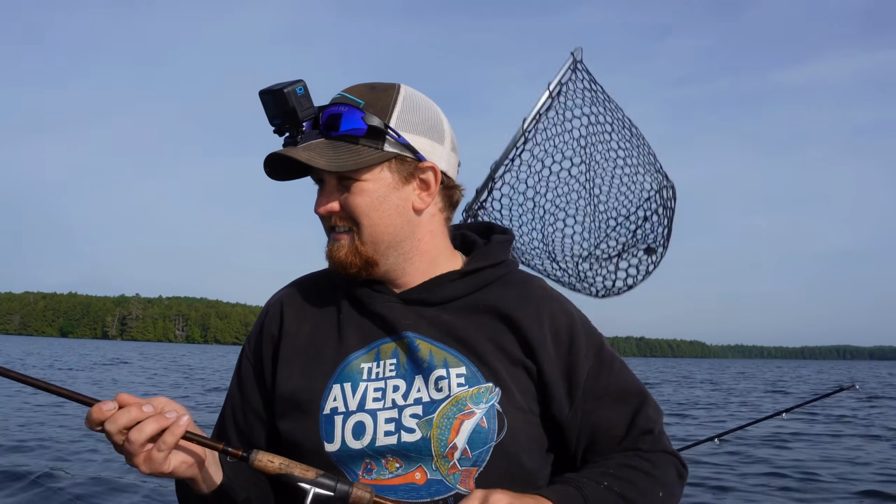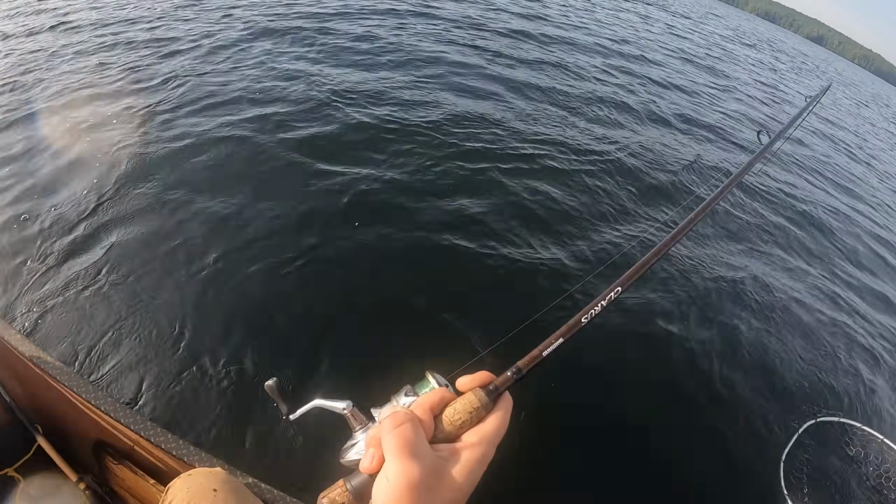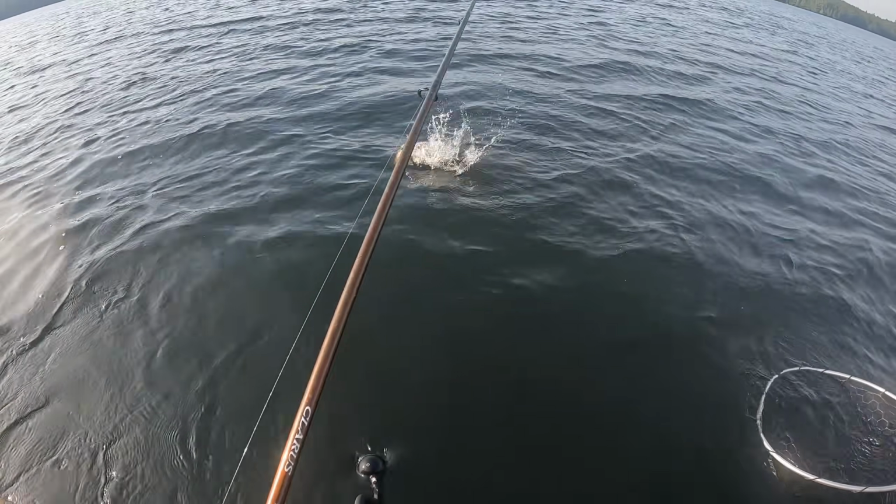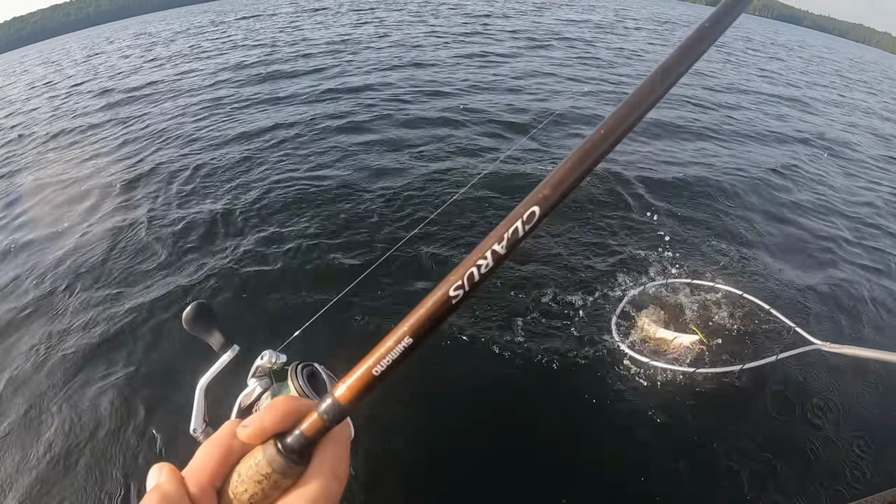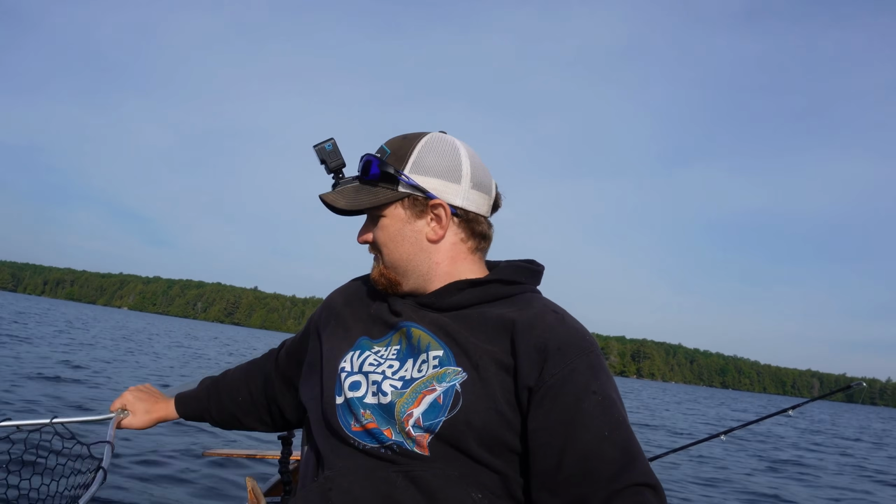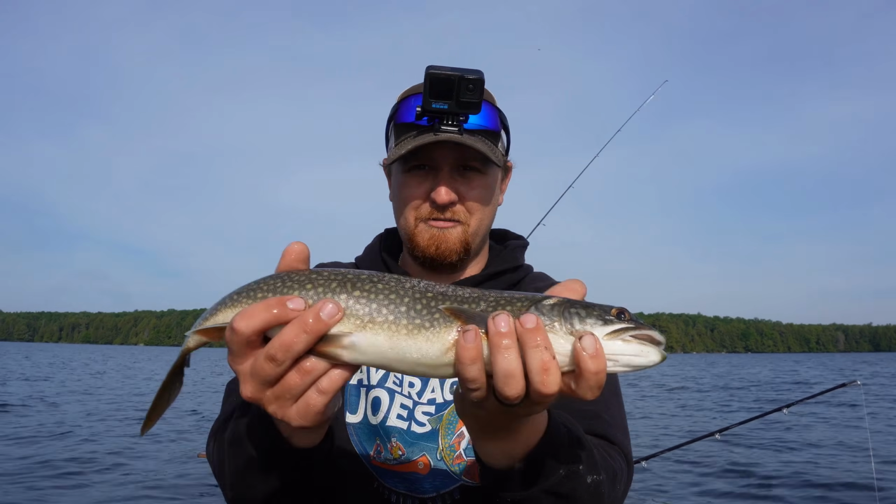Yeah. Look at him squirrely. Oh, and he came off. Perfect. All right, we'll let him go.